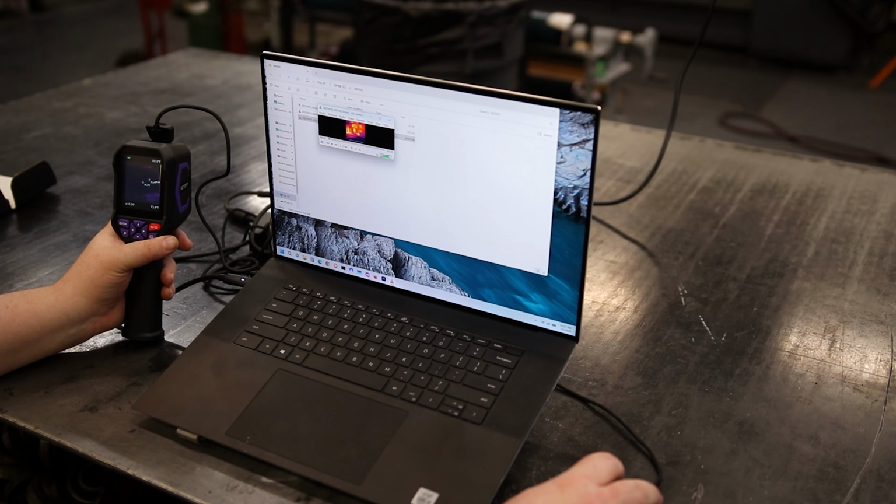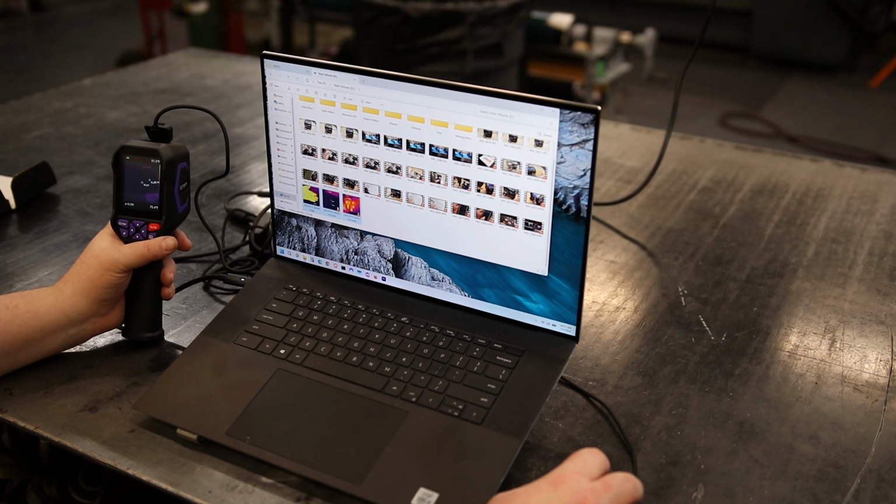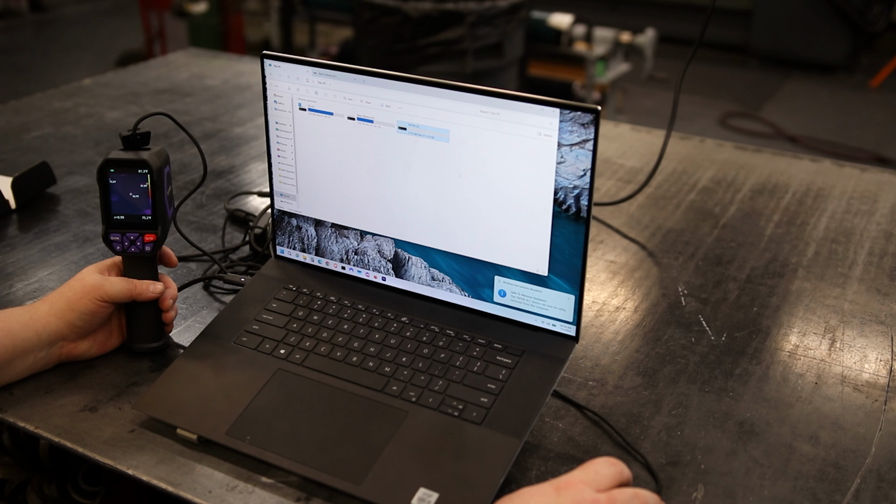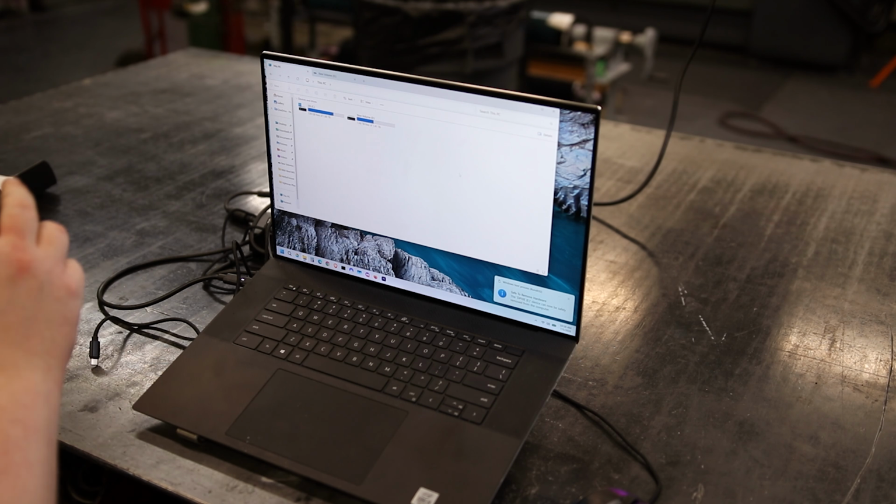So if we ever want to copy those files, all we have to do is select what we want, hit copy, and then go to the drive we want and hit paste. And that's it. Now we got all those files right here on the hard drive. If we need to email them, something like that, cannot make that any easier than that. So now right click, eject. All right, it is ejected. And we can remove that.